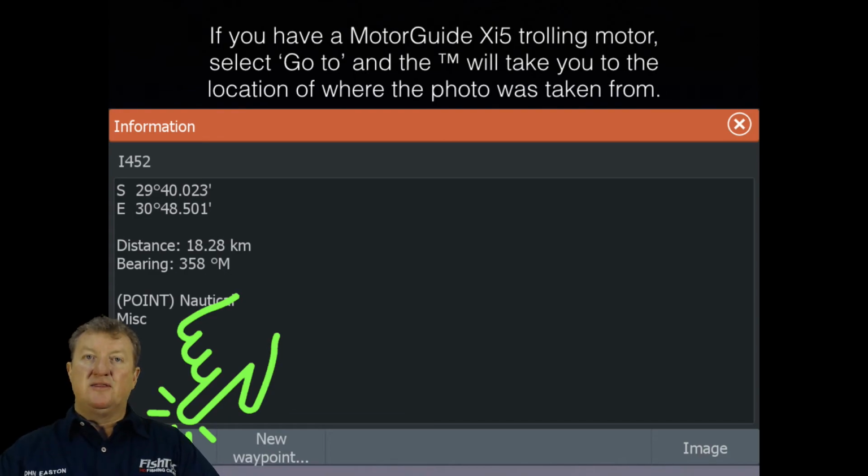What is that spot? That is the exact location of where the photograph was taken from. It'll go there and it'll stop and hold you there. Wind's blowing, everyone else is being blown all over the place and doing the old one-arm bandit bang bashing scenario. You are hunting, accurate hunting, regardless of the conditions.